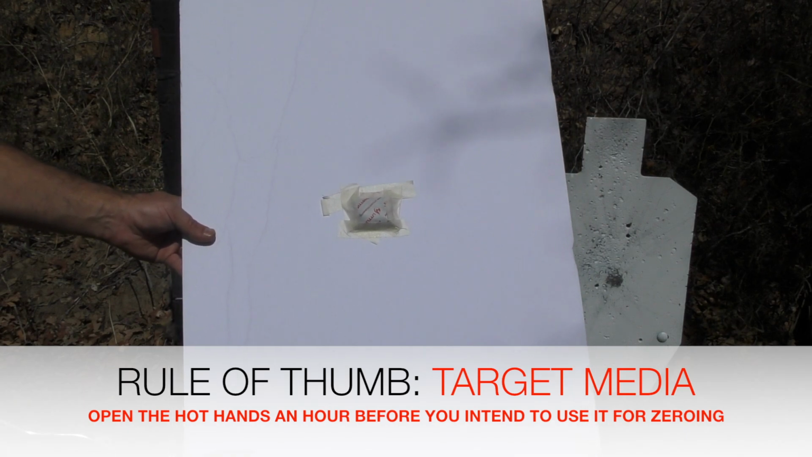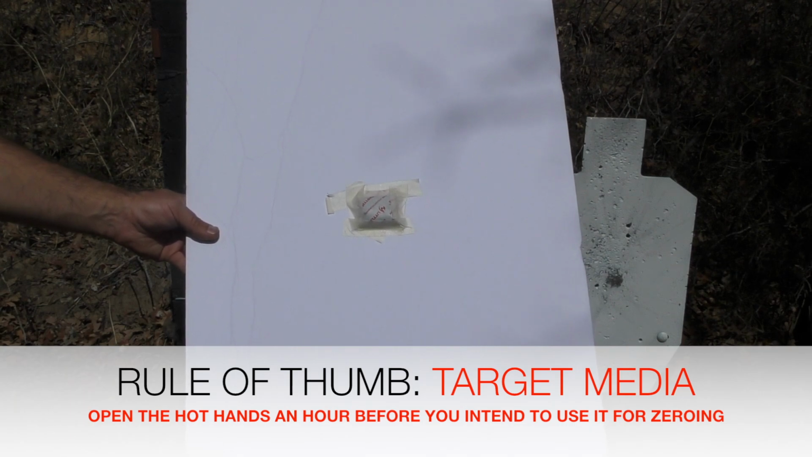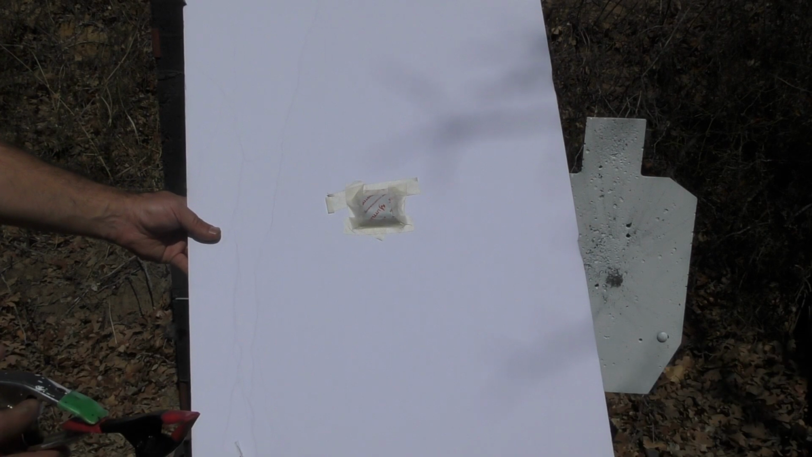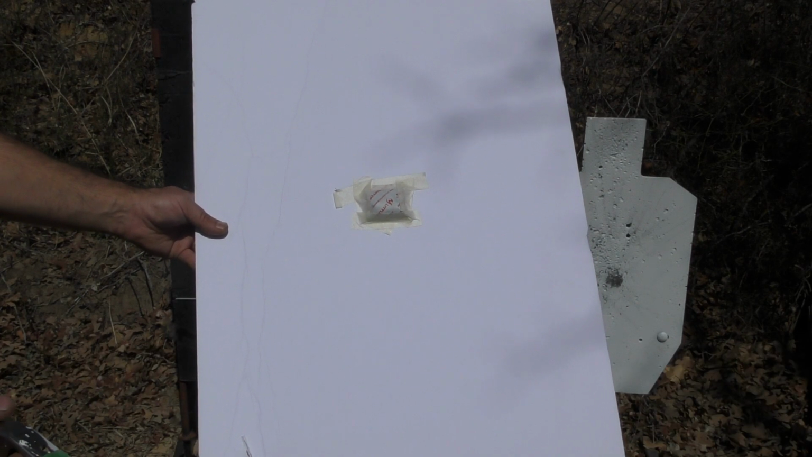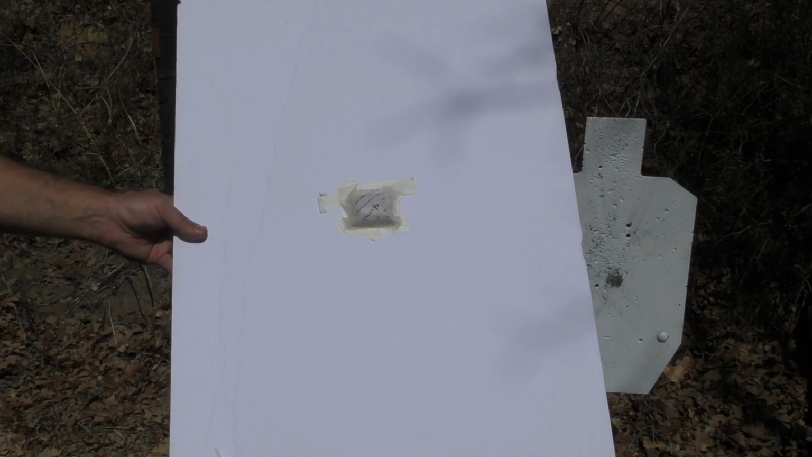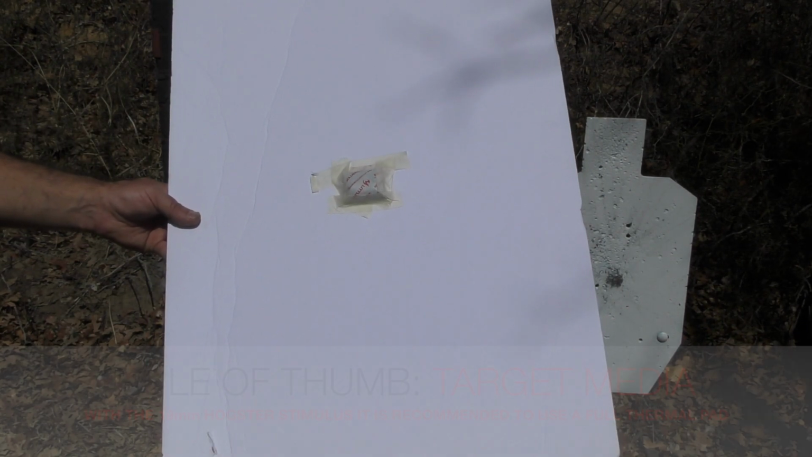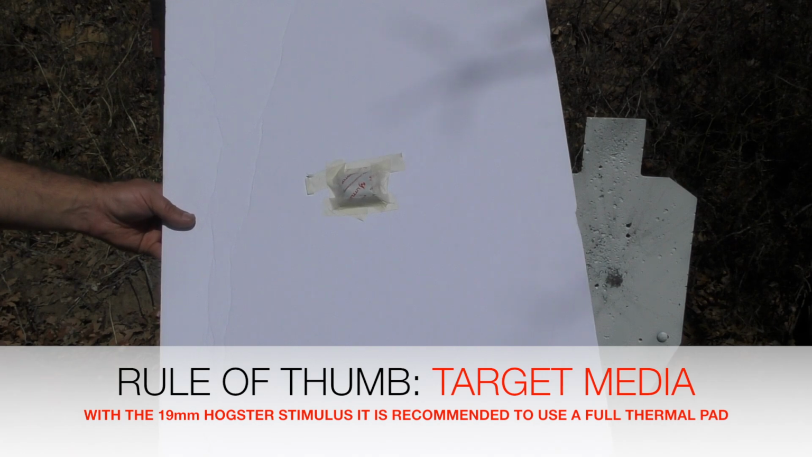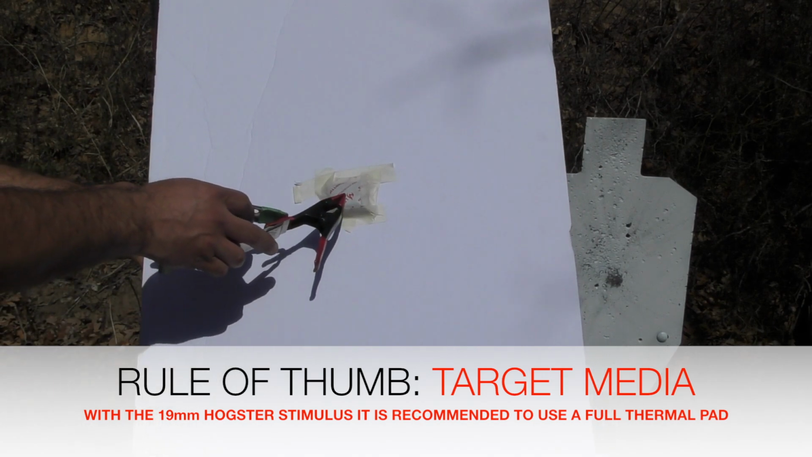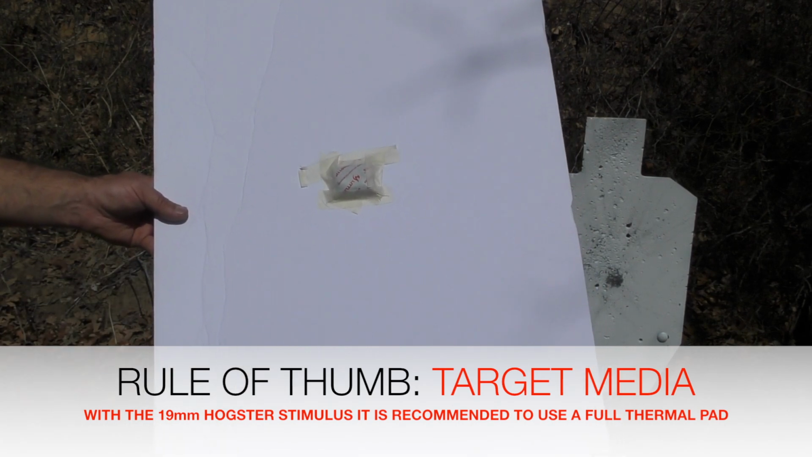Now, depending on the thermal Hogster being used, in other words, the Super Hogster and the Hogster R35, they have excellent base magnification and higher resolutions, so usually you can get away with one hot hand at 50 or 100 yards. The R25 and what I expect to see here in a short while with the Hogster Stimulus with a 19mm front lens, it may not be enough resolution or magnification to get a real good sight picture on one